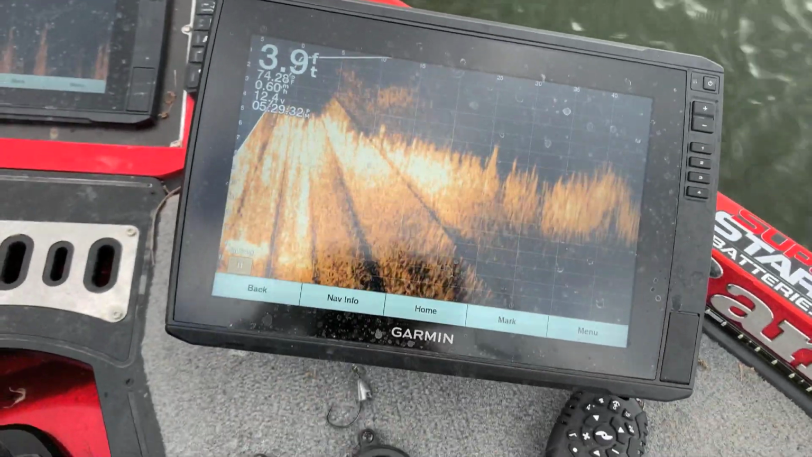Okay, gang, we're out here on the lake to try to do a little bit of live scoping for crappie. We're going to be looking for some crappie, and we're going to see what we can find out here. I'm going to pull off out here and do a little driving around, see if I can maybe see one or two. That's what your screen looks like right there.